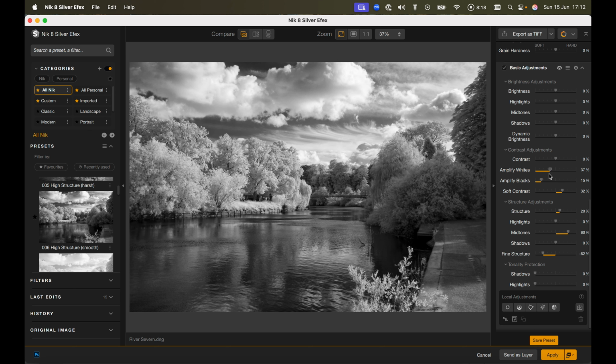Perhaps a little more white, a little less black. Keep the mid-tones up, and the structure's been reduced. If we put the structure back, it doesn't make a fantastic amount of difference. So again, we can go and we can start dodging and burning on this to produce a perfect result. But there you go, black and white in infrared. Back to the studio. Okay, so that's a quick run through of color swapping techniques in Adobe Lightroom and Photoshop.